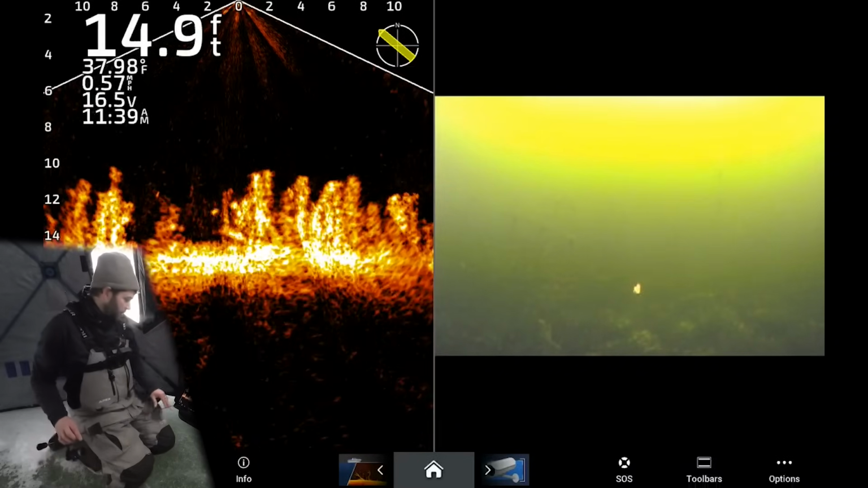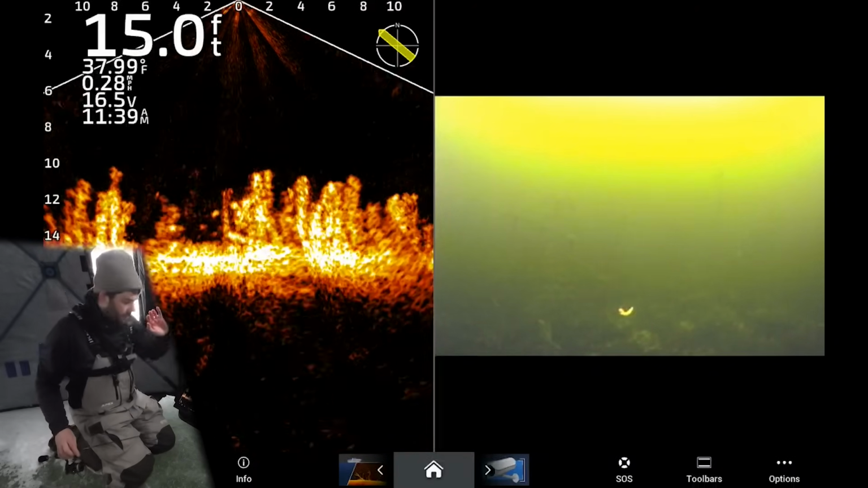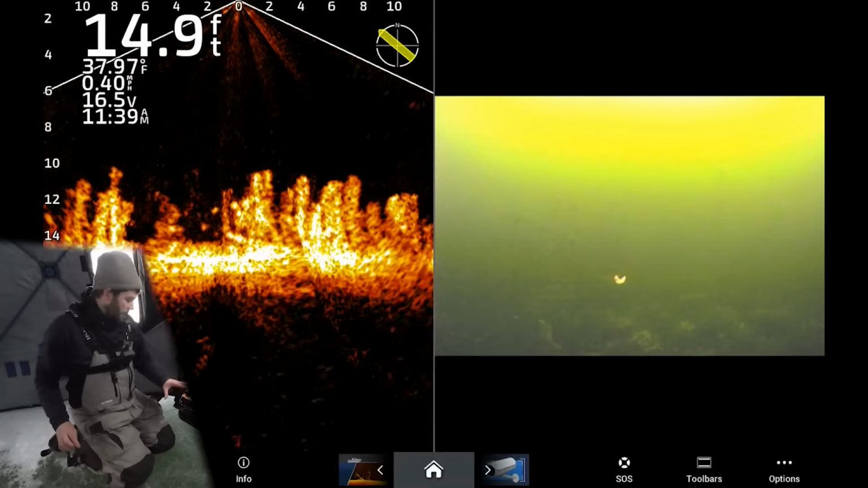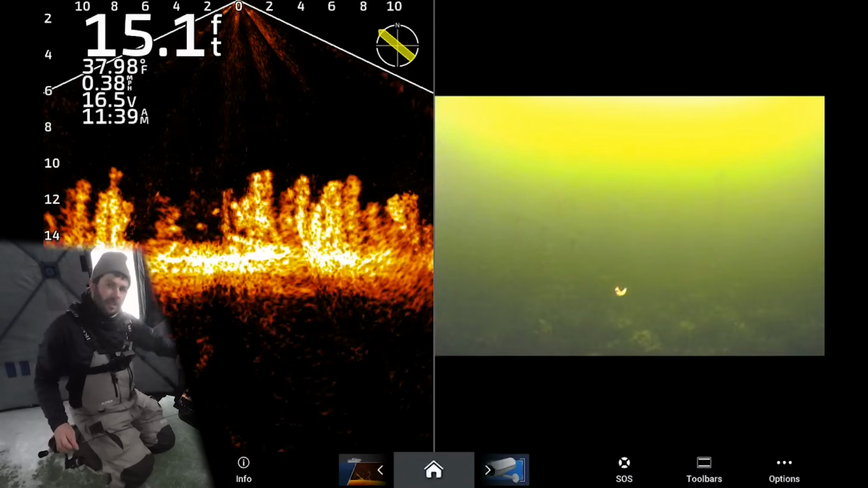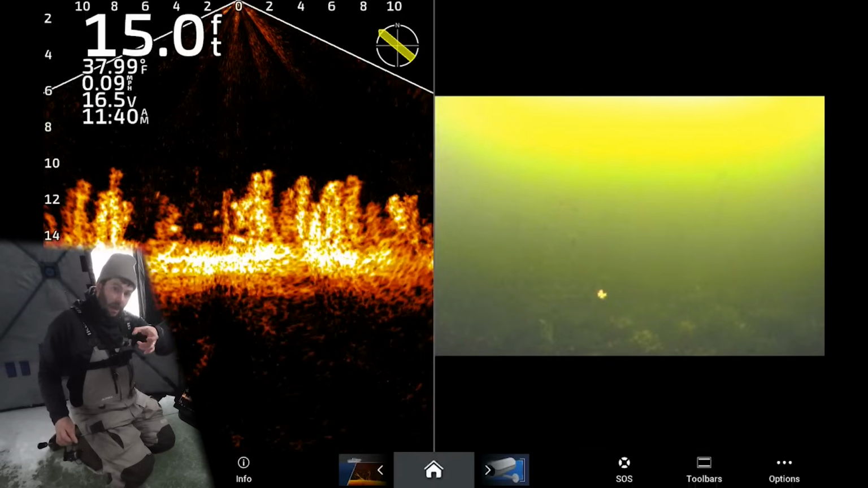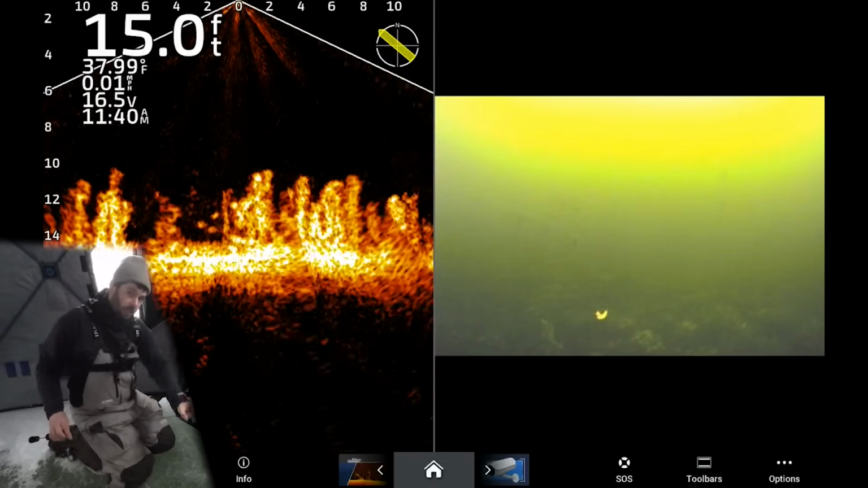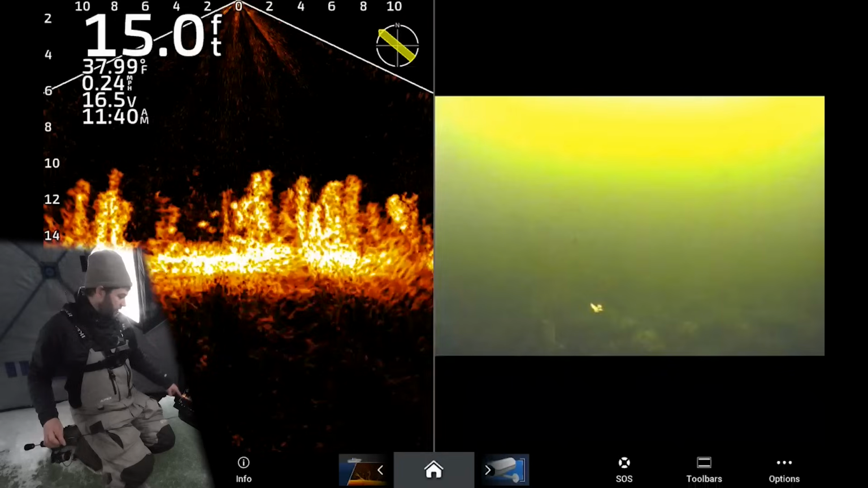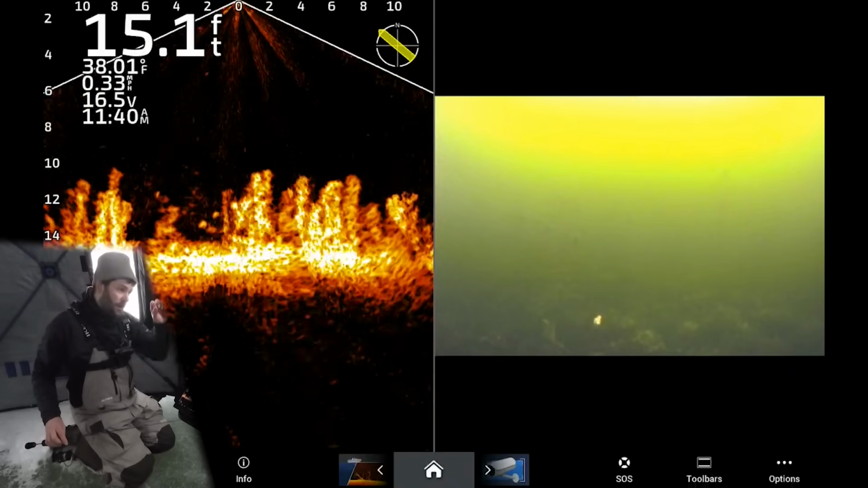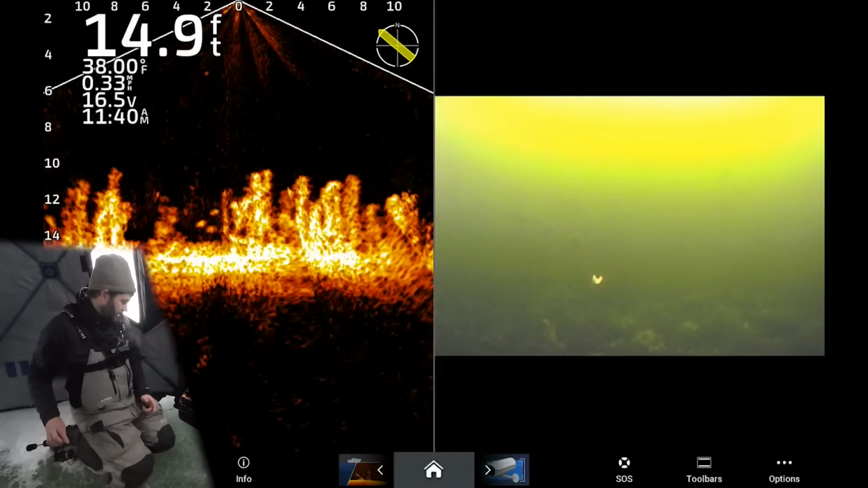The cool thing, where this is really going to help out, is this takes a second to set up. It's not super easy, but if you're hole hopping with a Livescope, finding crappies and whatnot, what you can do with this camera is down view it and send the camera down and send your jig past the camera. You can watch the fish come up, and then on the camera you can get that perfect hook set when they bite. It's awesome.